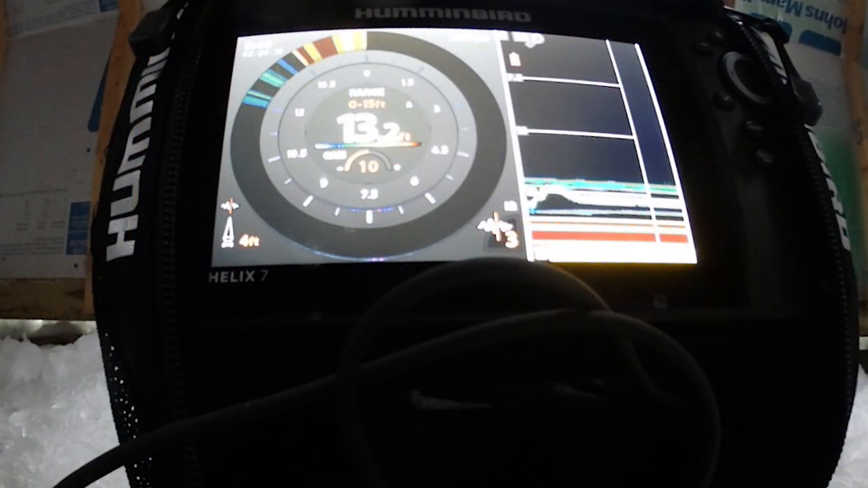There's a fish coming now. That blue line will get heavier as the fish comes into the cone, approaches my jig, takes a look at it, if it comes over this far. See, it's distinctly not my jig. It's not the dead stick jig either. It's turning yellow, so the fish is coming into range. Now it's turning red, and it's looking at my jig.